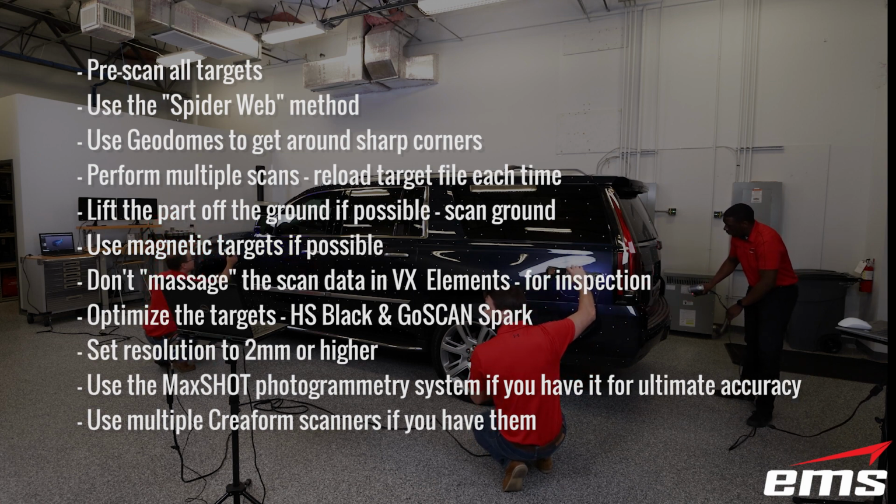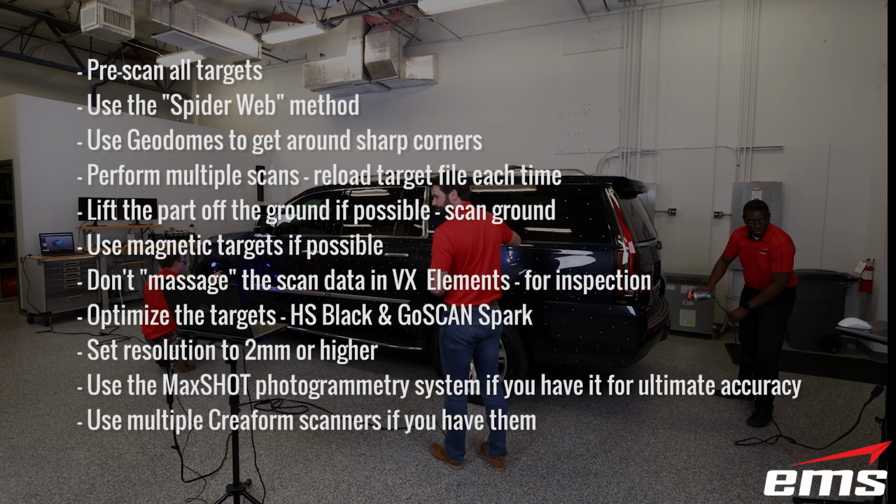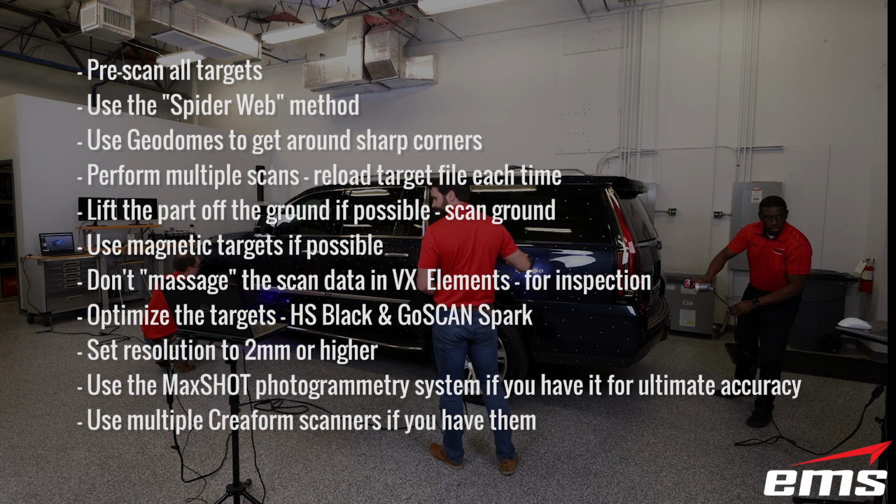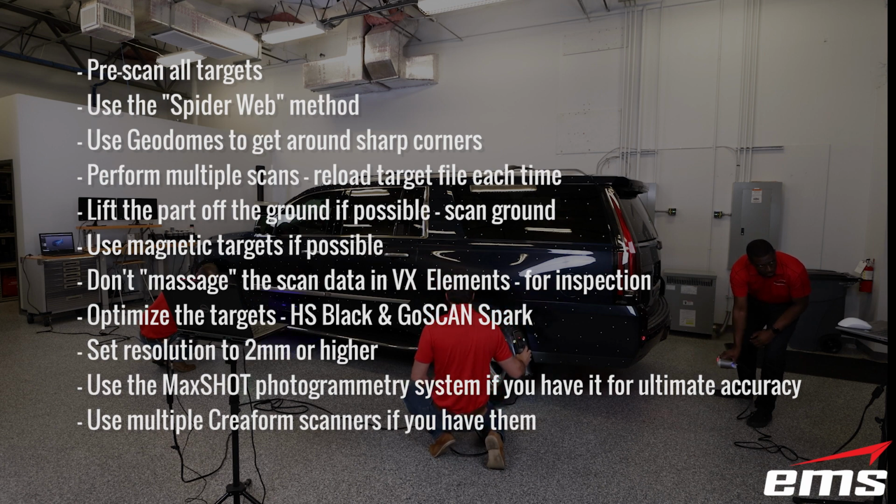Set your mesh resolution to at least 2 millimeters. This will be dictated a little bit by the detail of your part. But if your part is a pretty smooth shape, you could go higher than that. If you do a good job scanning, you can always turn that resolution back down in the session file.